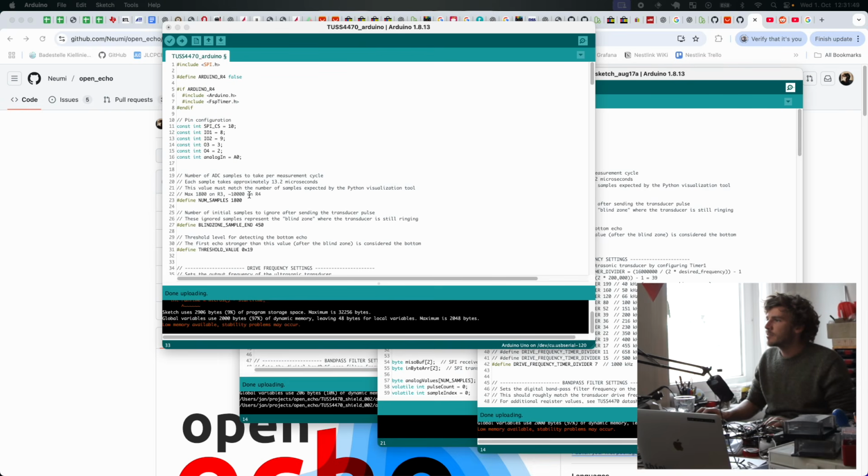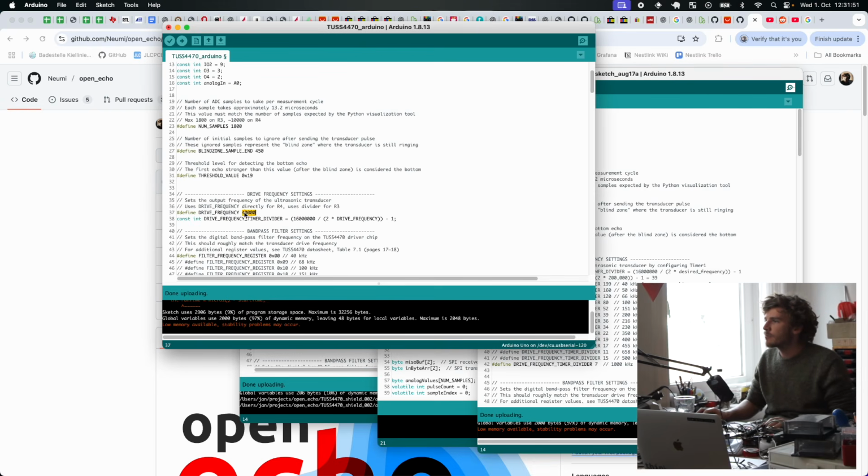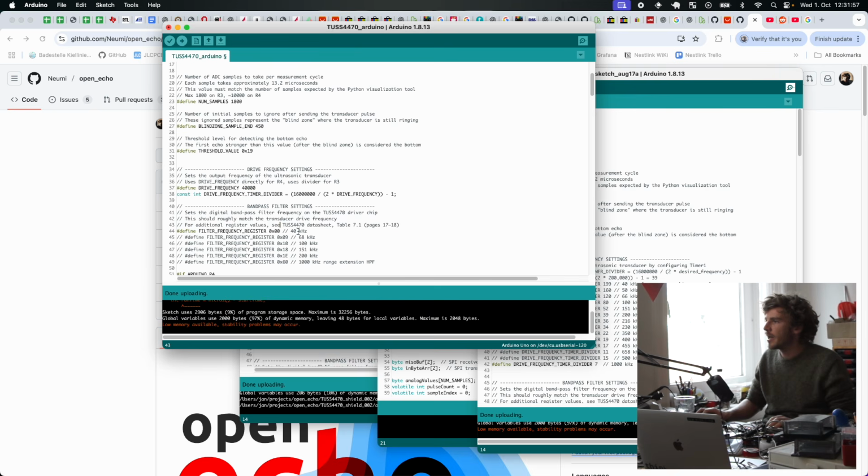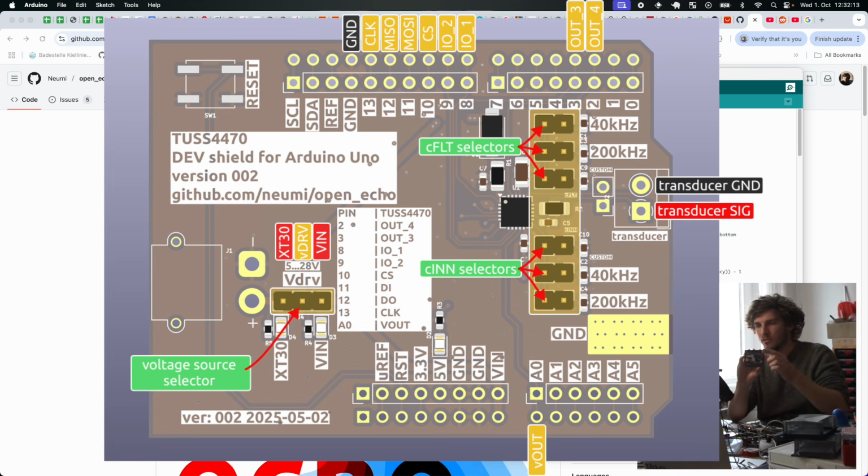Then you enter two numbers: first is the frequency in hertz, which is 40,000 hertz for this car parking sensor I have here, and a filtering frequency. So this is a register that has to be written on the TUS4470 to do internal filtering in the chip. And you also have to set two jumpers for two different capacitor values, also for filtering.